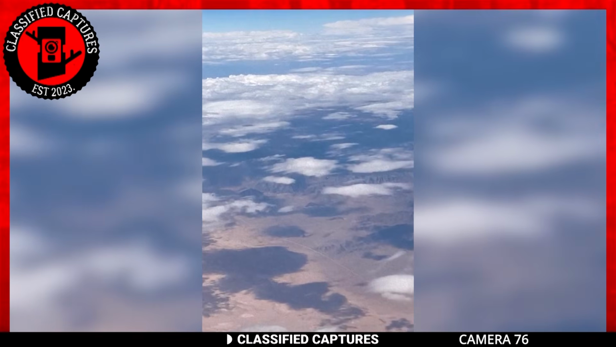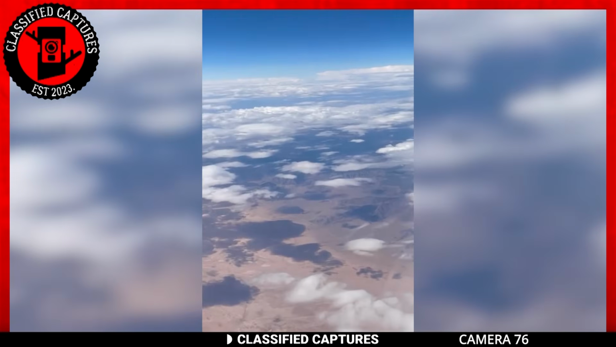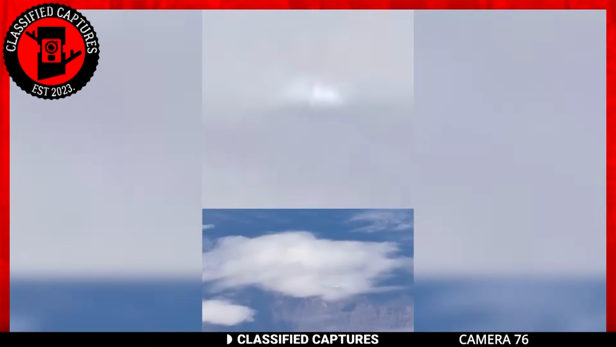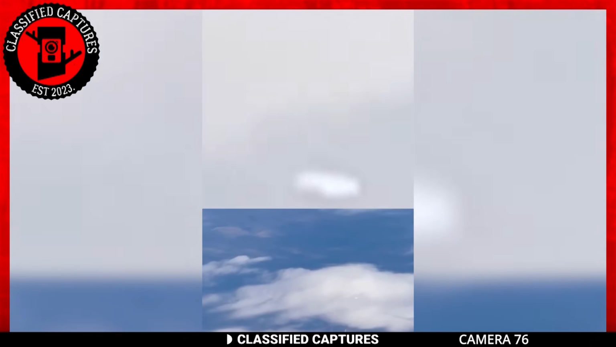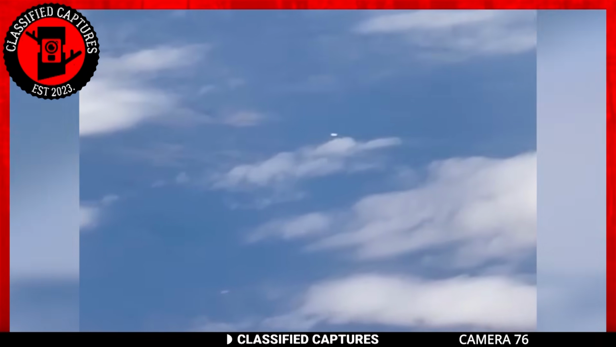This footage was captured near Nevada's Nellis Air Force Base in the morning sky when the recorder spotted a white flying object. Upon closer examination, it's clear that this isn't an airplane. It lacks typical aircraft features and has a distinct tic-tac or pill-like shape. It's gliding through the atmosphere at an incredibly fast pace, dominating the daytime sky. This can only be one thing, another UFO sighting.